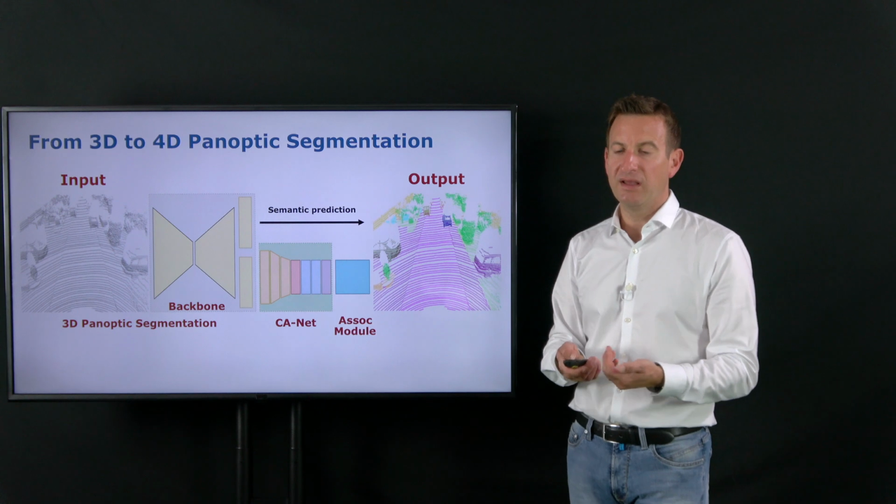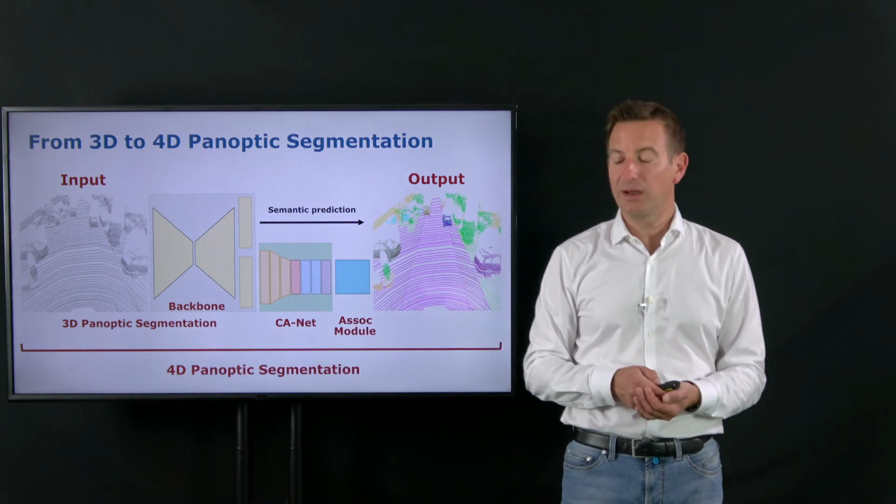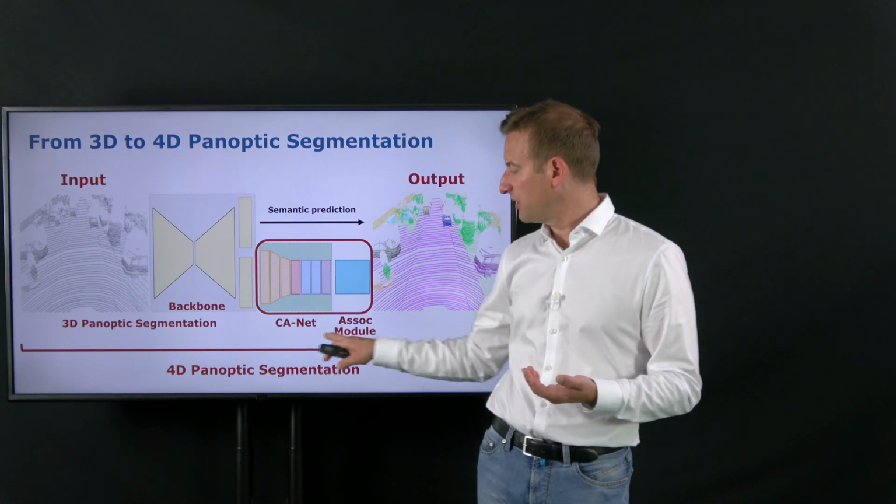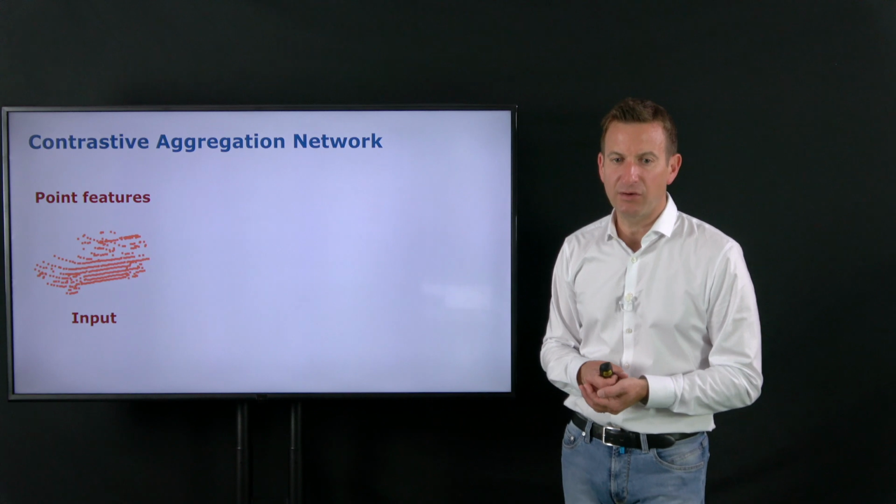so that we have a fully labeled output scene with track information, obtaining a full 4D panoptic segmentation network. And the key contribution that he made here is basically this contrastive association network and the data association module that was in there. And I will just go very briefly over it.